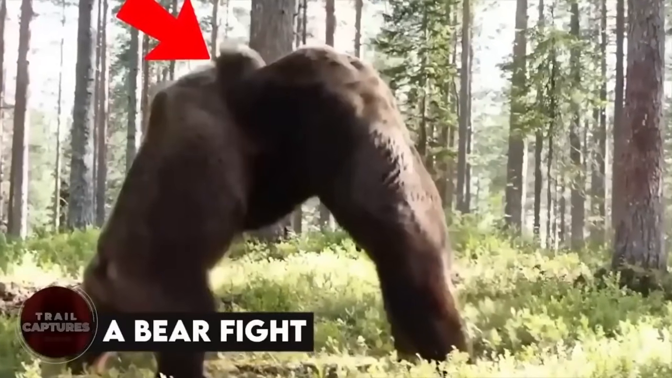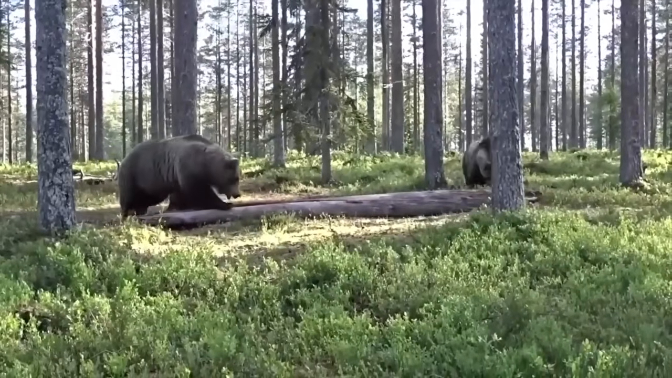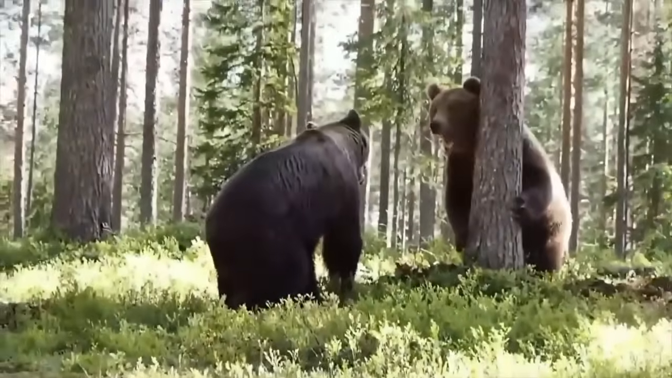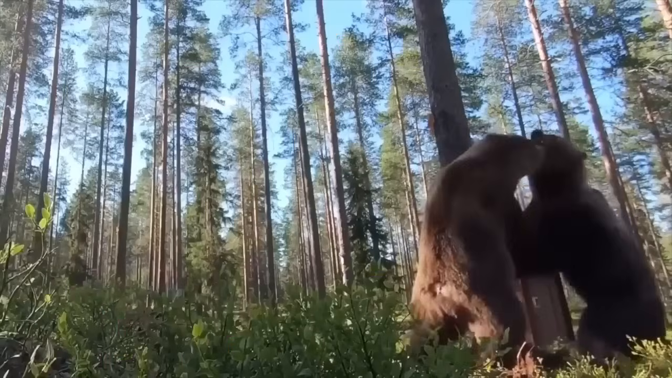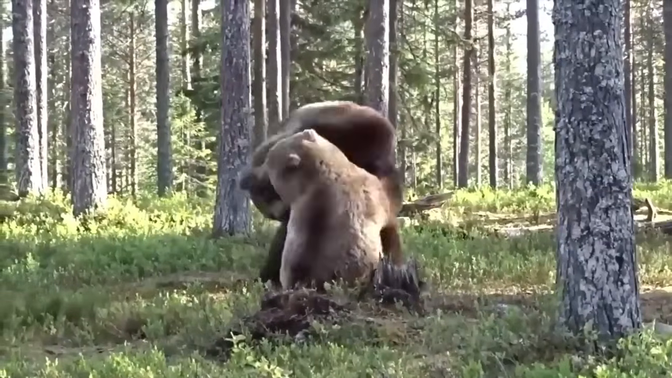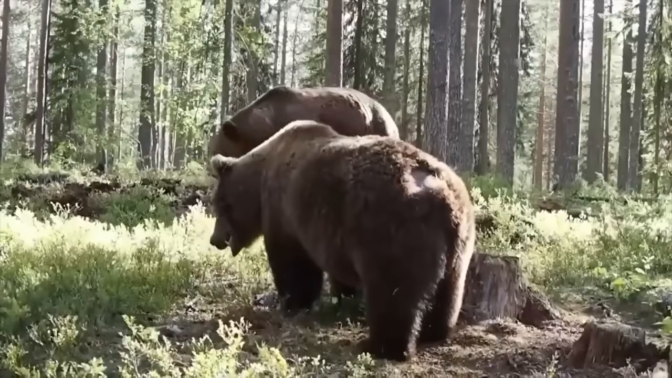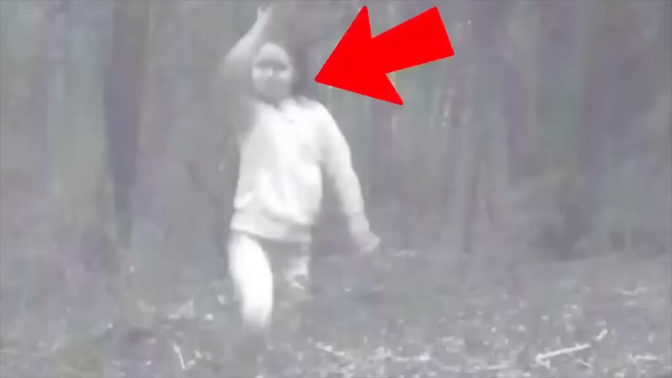A bear fight. Recently, a trail camera recorded an intense brawl between 2 male bears. It all started when one of the bears let out a bone-chilling snarl, warning the other bear to back off. Things quickly escalated from there, with the bears wrestling and biting each other in a wild frenzy. The fight lasted for a few minutes before they eventually went their separate ways. It was a crazy scene that happened deep in the heart of the woods.